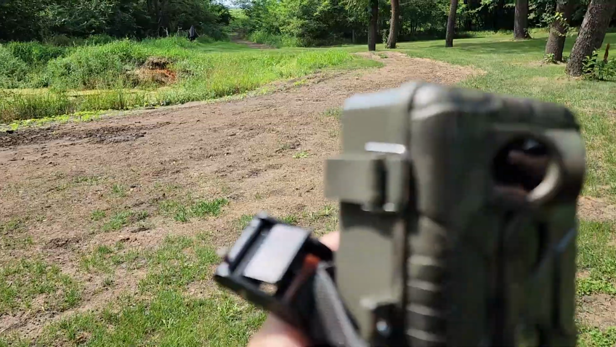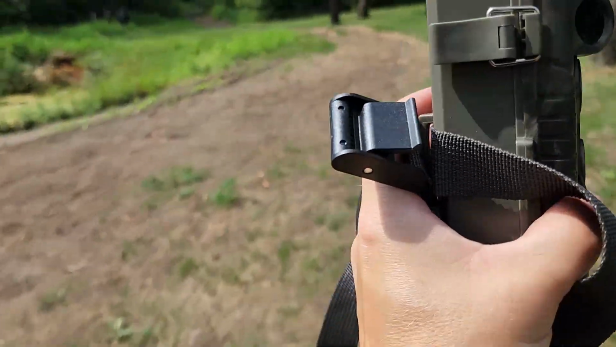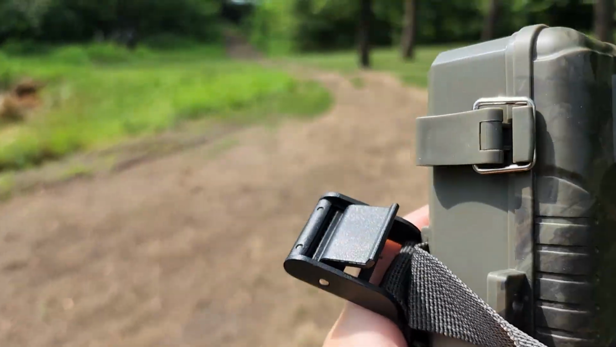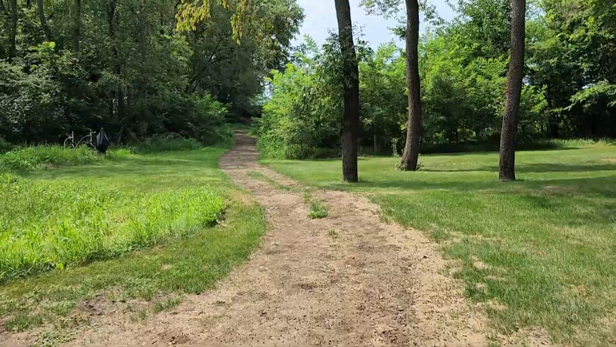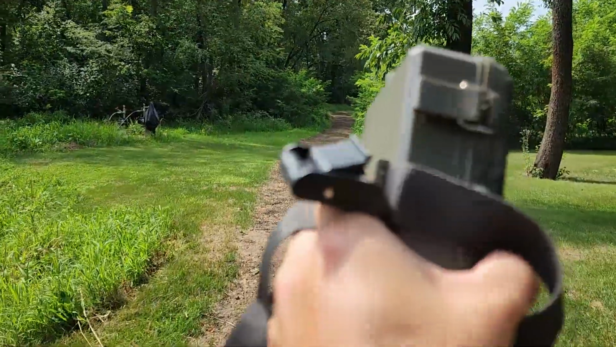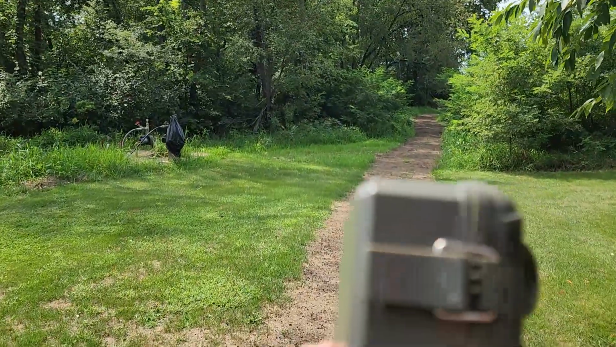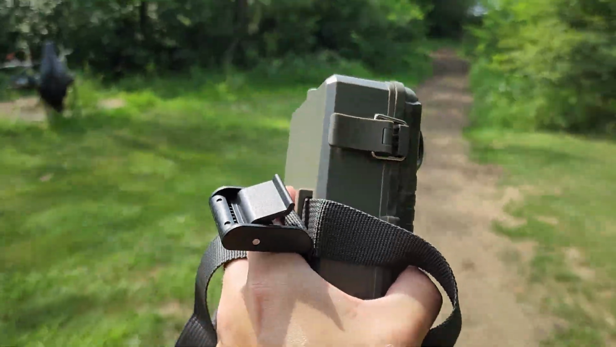As we get out to the location where we're going to put this camera, I wanted to point out to you, if you can see it if it focuses, the buckle on this. That tab is a spring-loaded tab, and I have maybe 10 of these cameras from different companies that they've sent me over the years, and I like that style a lot better. So the last trail camera that I was playing around with, it was just a buckle that folded over, but it wasn't spring-loaded or anything like that.